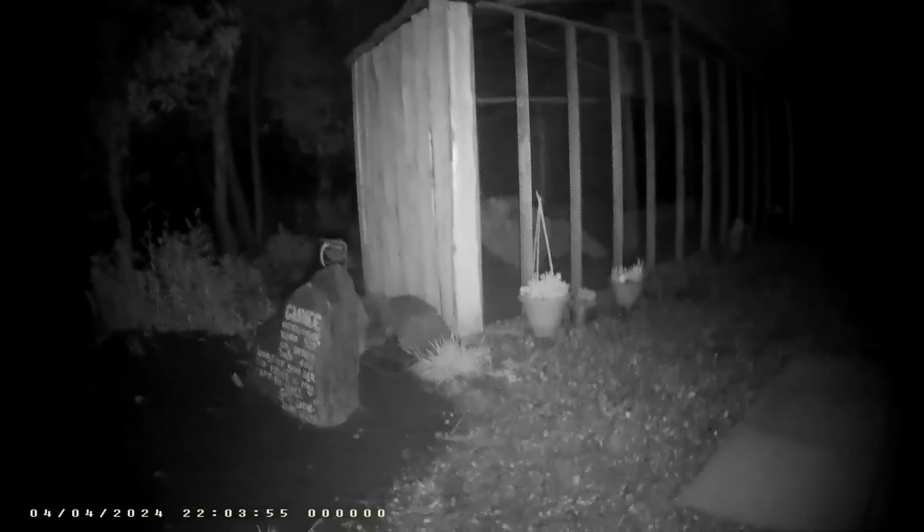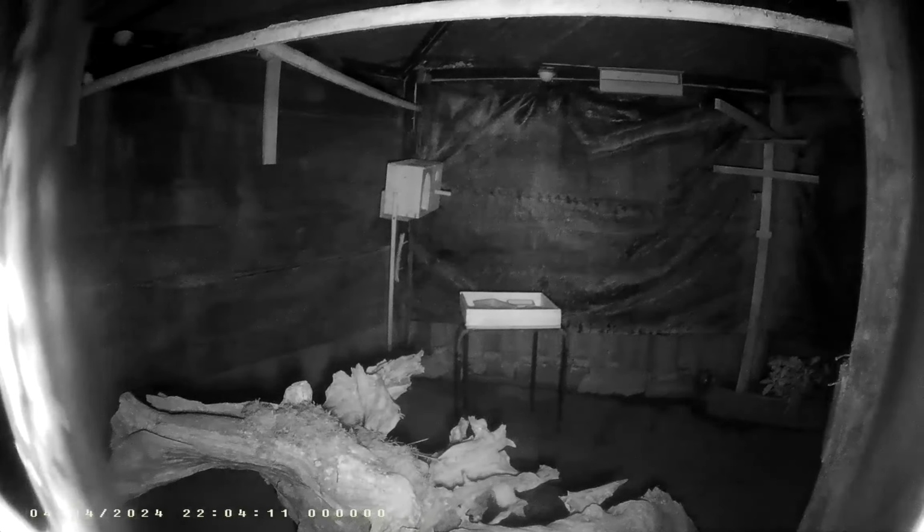And they made the bird enclosure a little bit smaller, which is a shame, but what can you do? Don't know if you can see anything in there. Oh, it's just a little net.